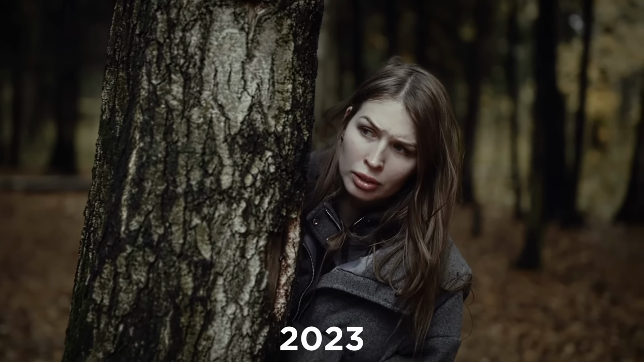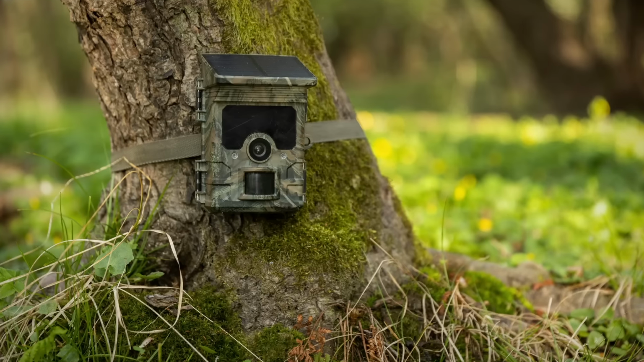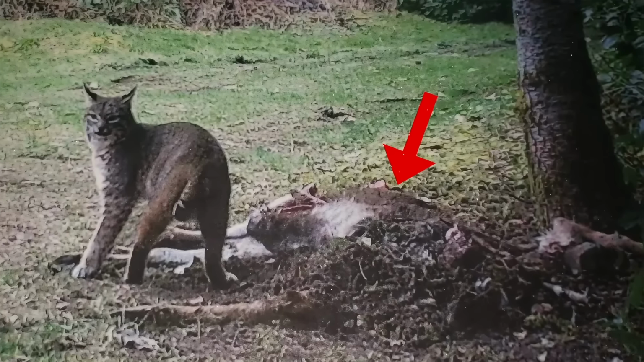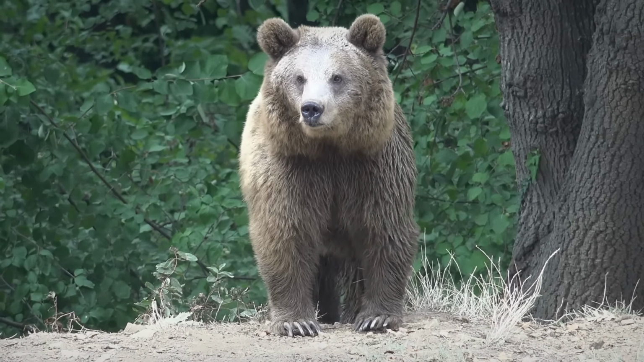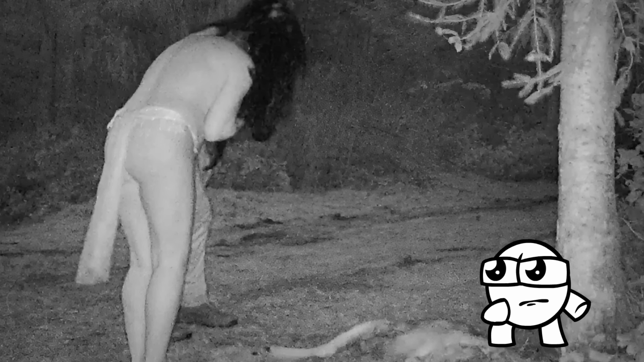In 2023, Corinnia Stanhope had a truly skin-crawling experience after she set up a trail camera in the woods of Powell River in Canada, near the carcass of a deer. She was probably expecting to see some cougars, maybe even a bear, but to her surprise, the carcass drew in two strange people instead. They were both half-naked with long, matted hair, and images from the camera showed them standing over the deer, picking at the flesh, and even raising one of the deer hooves to their mouths. Who were these people? And what were they doing with that poor deer?